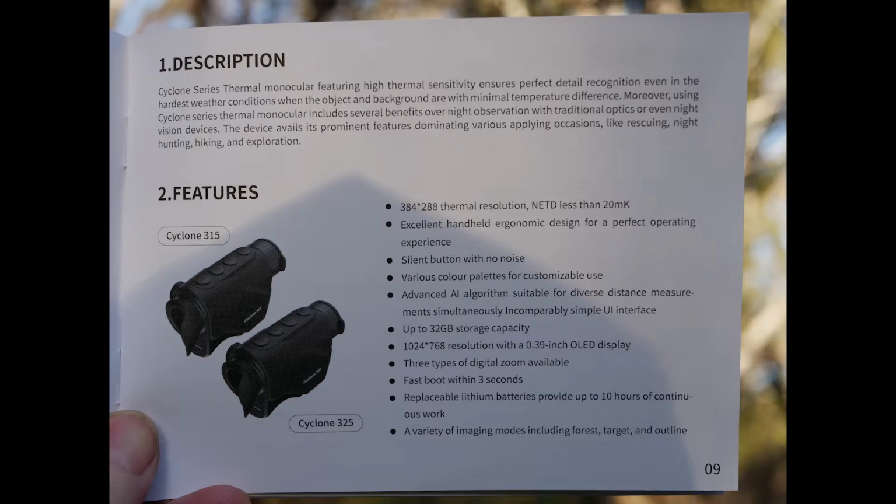This has got a description straight from them. Cyclone thermal monocular featuring high thermal sensitivity ensures perfect detail recognition even in the hardest weather conditions. It definitely does that, when the object and background are within minimal temperature differences. Moreover, using Cyclone series thermal monocular includes several benefits over night observation with traditional optics or even night vision devices. The device avails its prominent features dominating various applying occasions like rescuing, night hunting, hiking and exploration. That's a very broad description, but they're features that they want to point out.